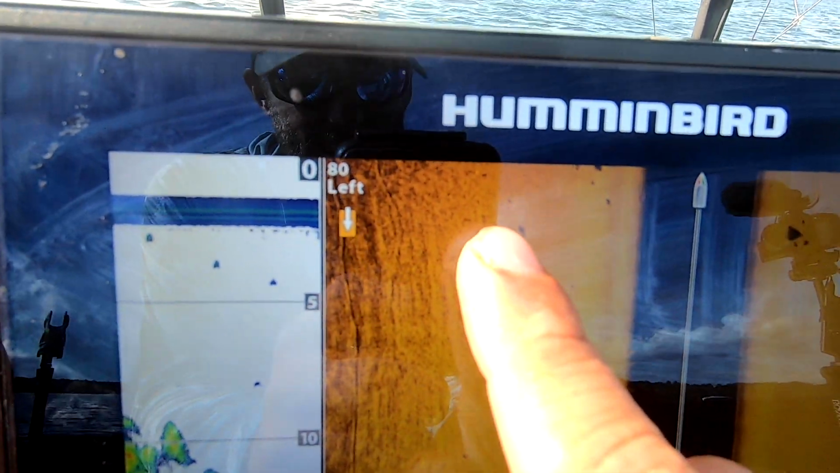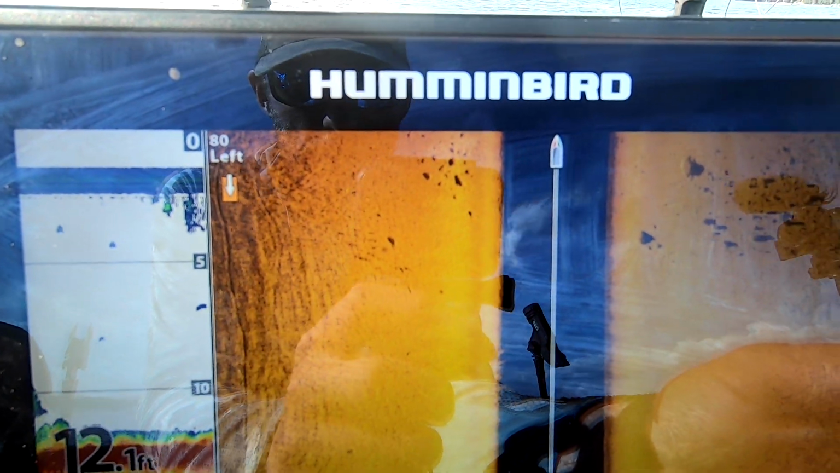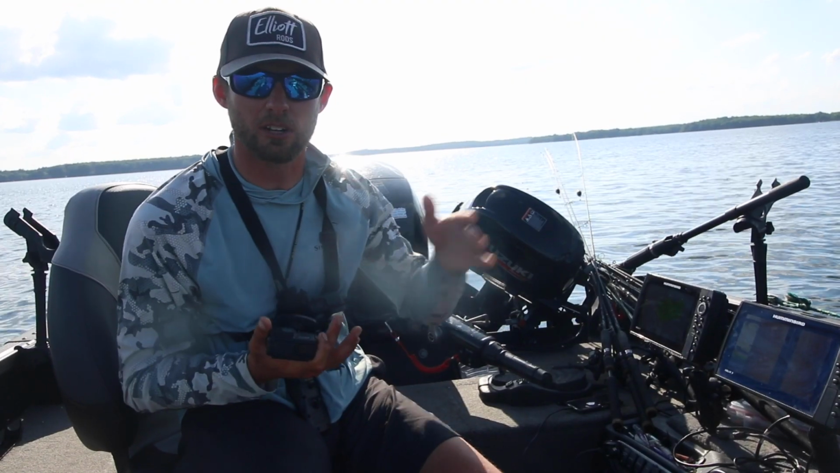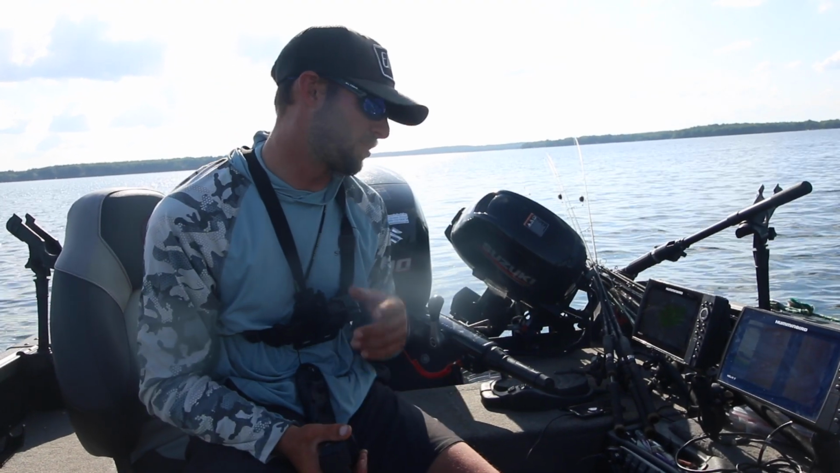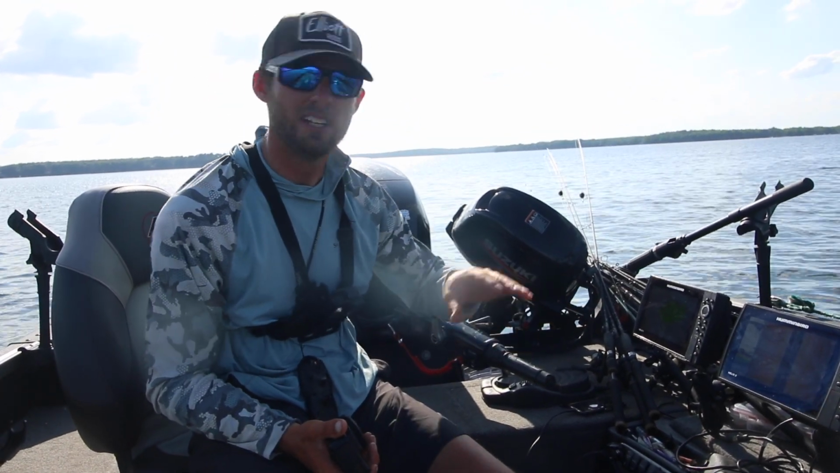You can see them right here. I was kind of turning, so they're not going to come up super crisp. And here's exactly what I'm talking about. I'll throw a screenshot up right here. So there's actually some rock on top of this, and you can see the pod of fish just off to the side of that, right? So I'm going to assume that those fish are relating to that rock line. It's a pretty insignificant rock line, but it's just enough to hold those fish kind of probably in that area.